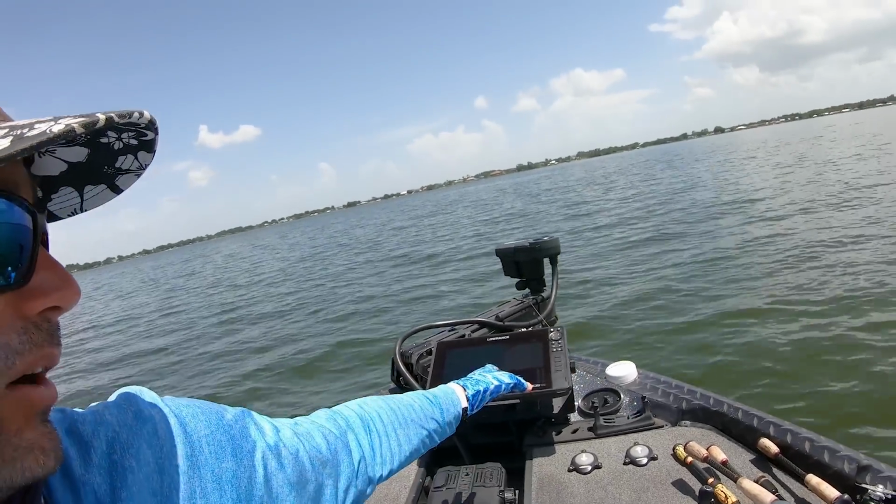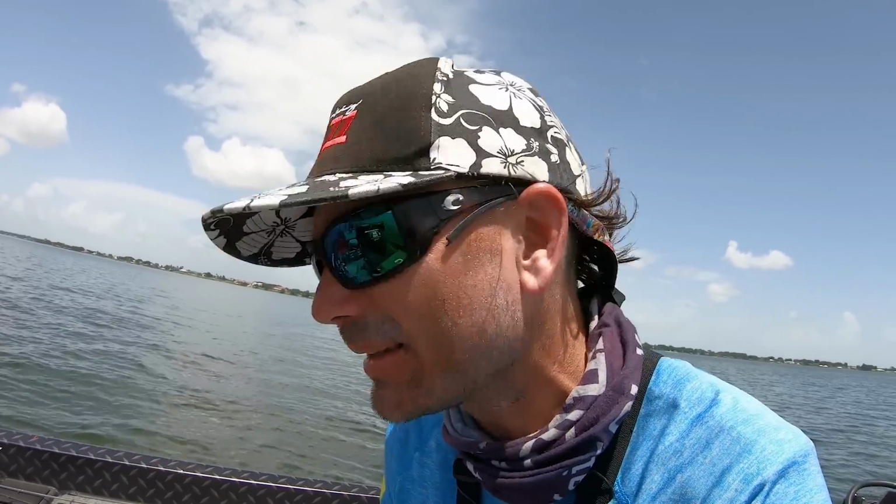That's the other trick. Have down scan or something on your trolling motor. Have at least a transducer in the front and put this thing next to the buoy. A lot of guys drop them into the brush pile. Don't. That's not the point. Here's the other cool thing.